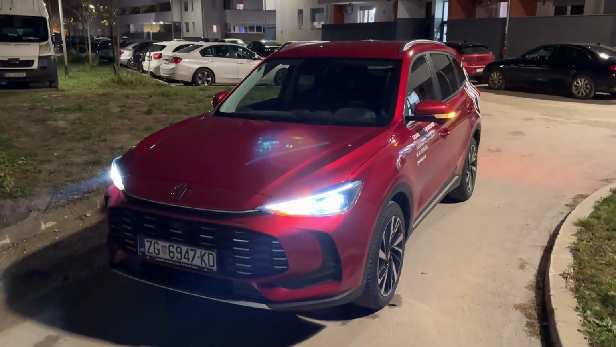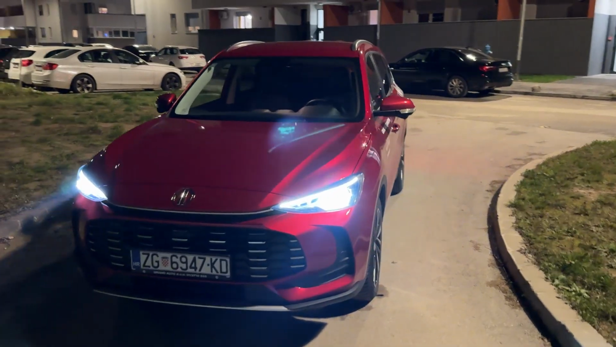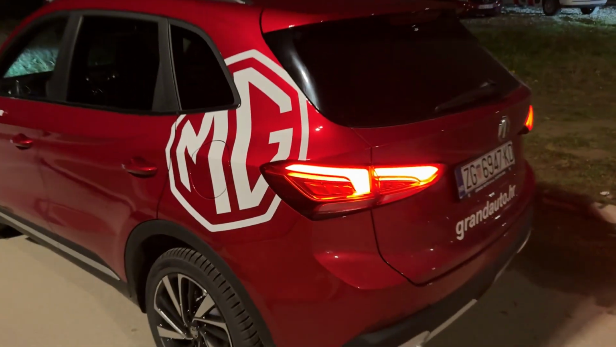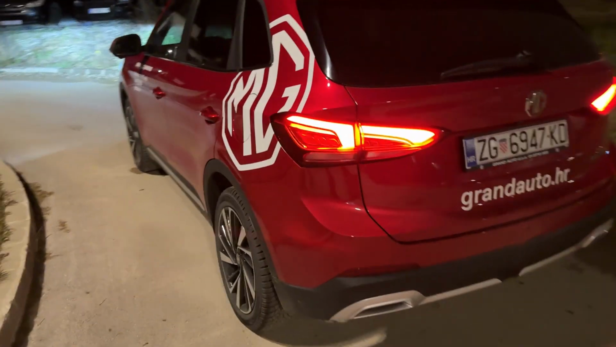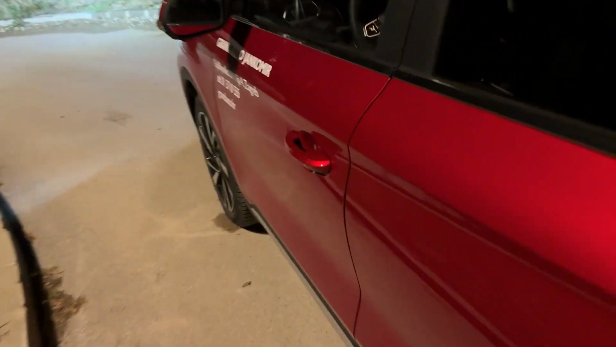Today I am taking you on a quick night point of view test drive with the new MG ZS. This is the luxury trim and we have the lovely red color. Let me show you the car from the rear and then we will quickly go on a nice relaxed night point of view drive. You can see the beautiful lighting signature for those taillights, and also you saw it on the front for the headlights.